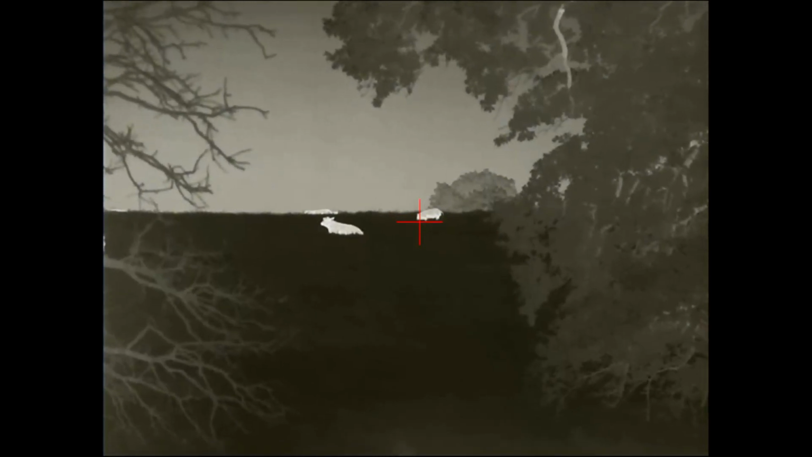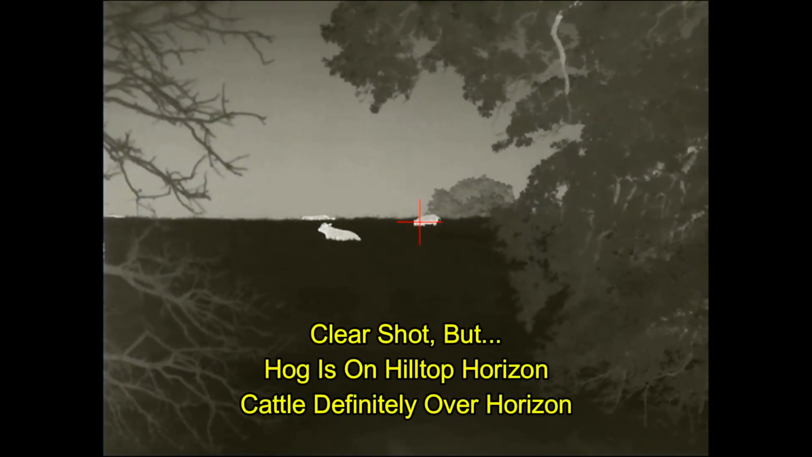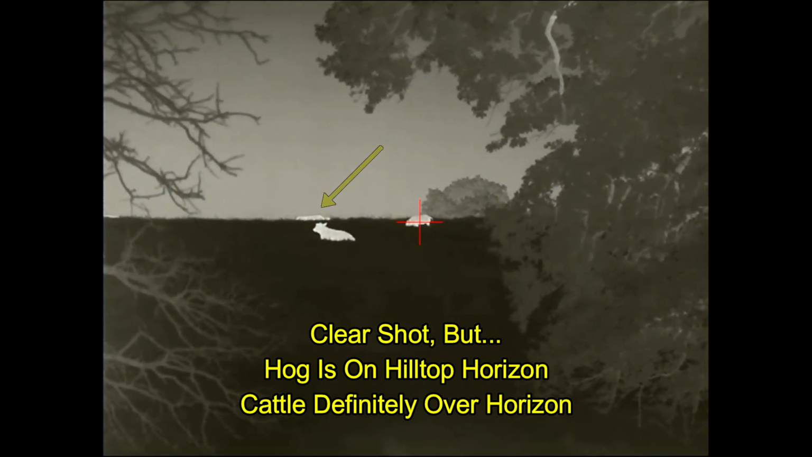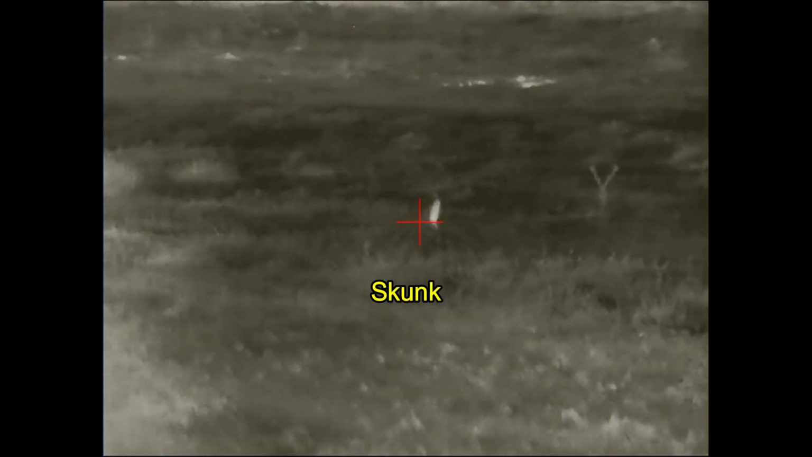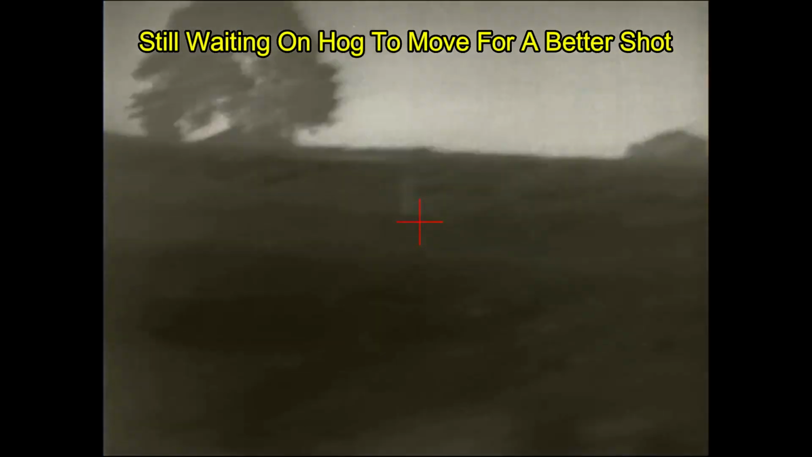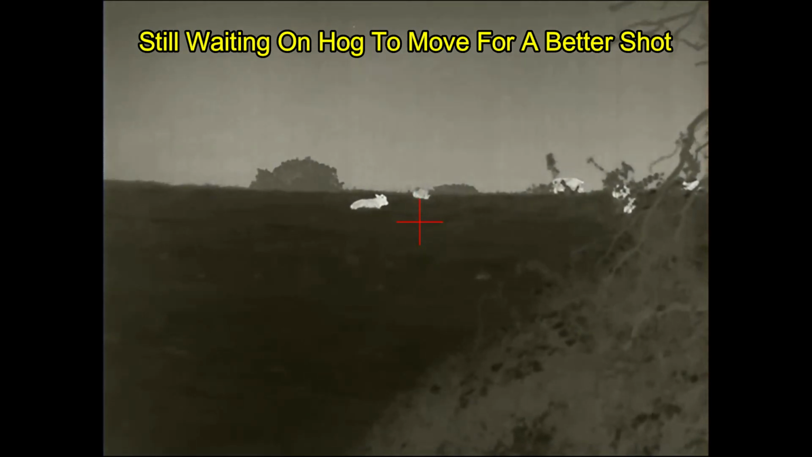Now he's moved up the hill slightly, and I don't have a shot at this point because he's on the top of the hill, so it's a horizon shot. I know there's cattle behind him in the distance, and so this would not be a safe shot to take. At this point, it's just a waiting game. I'm continually scanning around me looking for other hogs that might be better targets, and all I'm seeing is this skunk, the cattle, and my hog up on the hillside, which is still in a bad position.